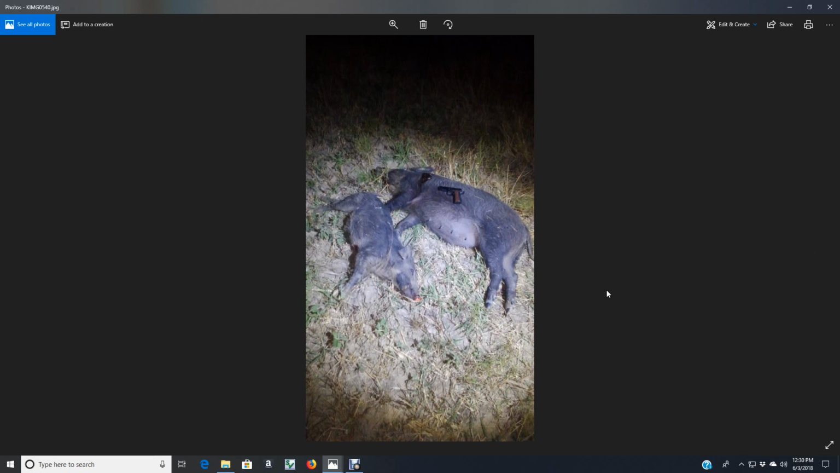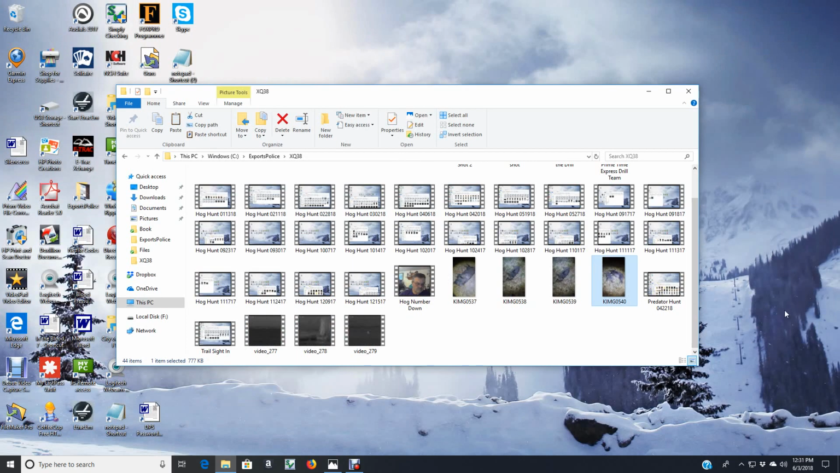We didn't take pictures of all of them. Last night or yesterday, like I said, it was 102. We didn't have no ice for a cooler. We didn't clean any of these, although we probably could, but our freezers are full.